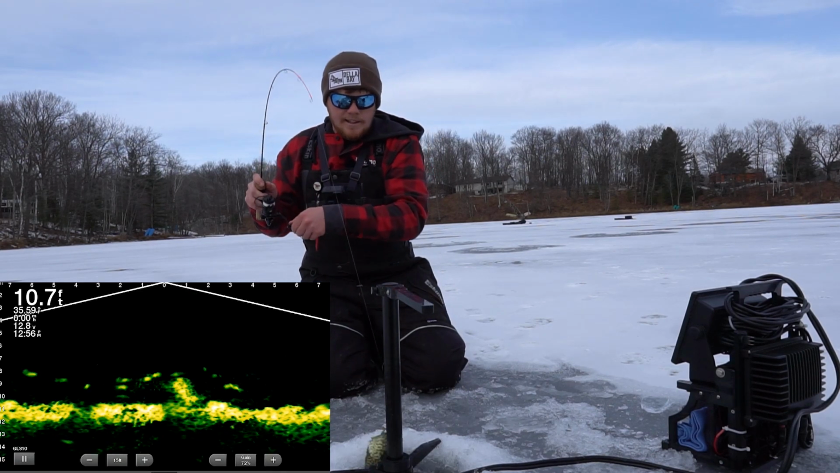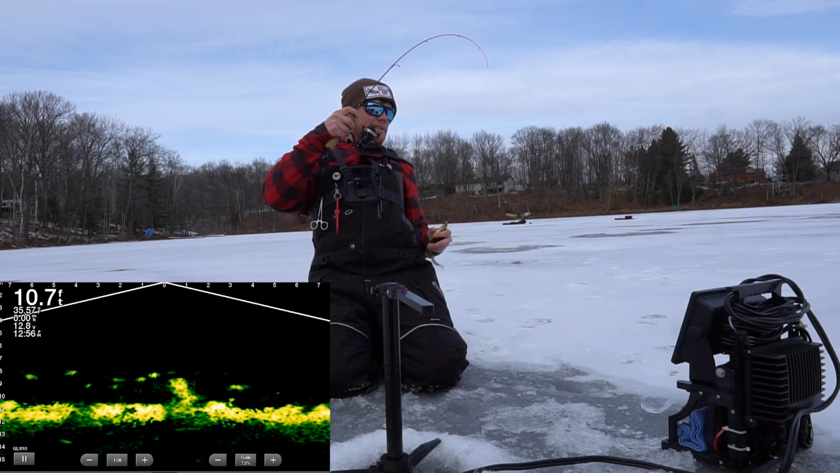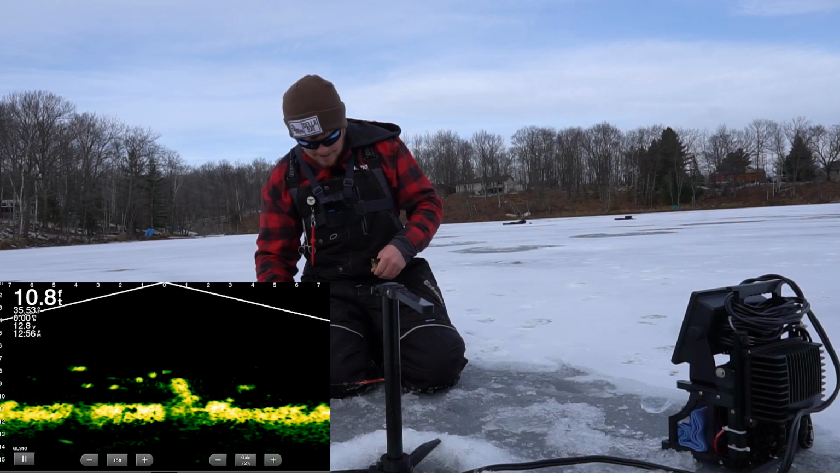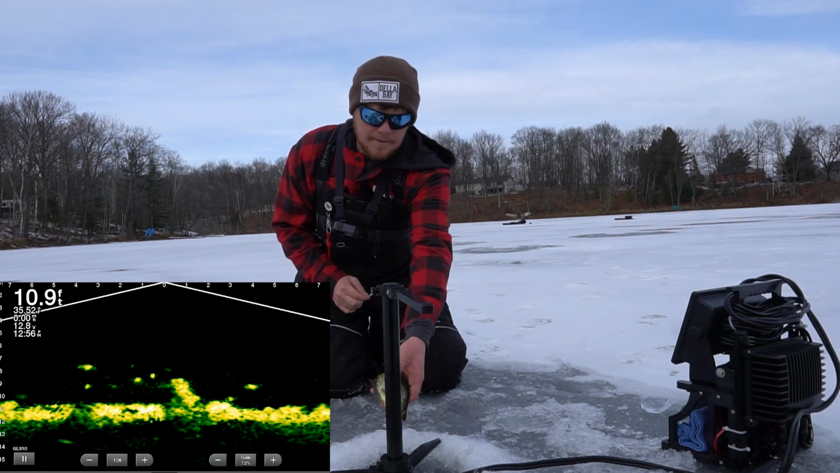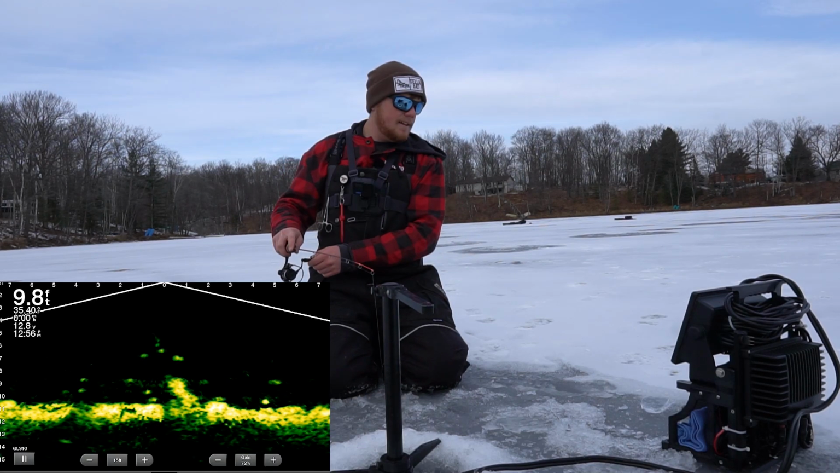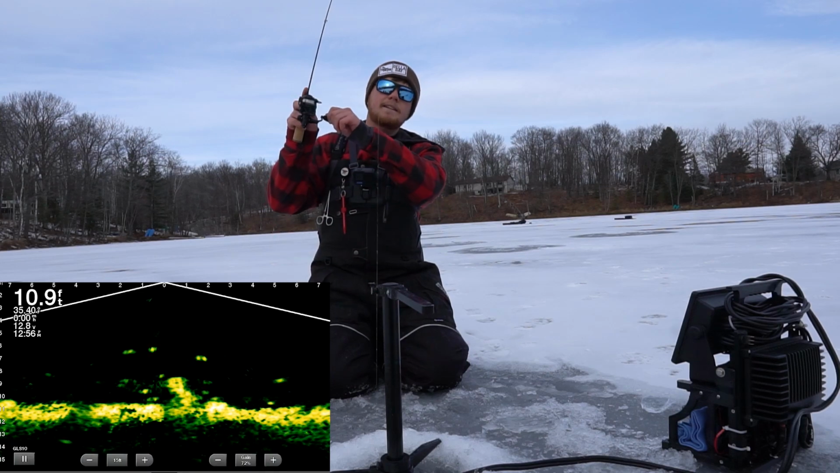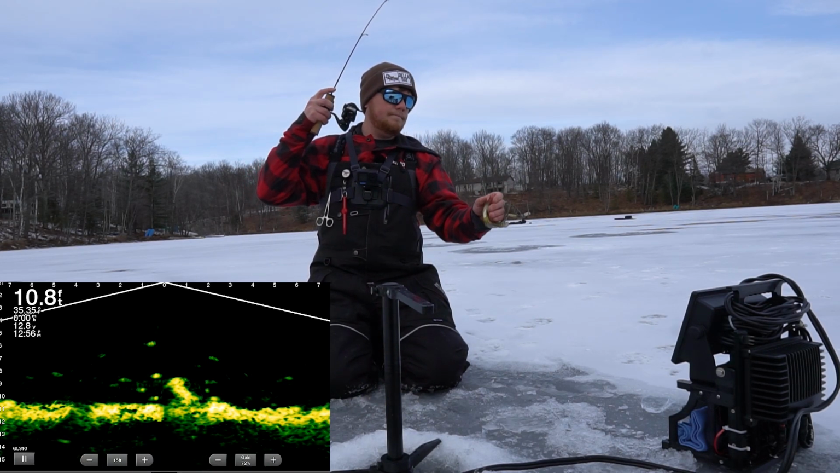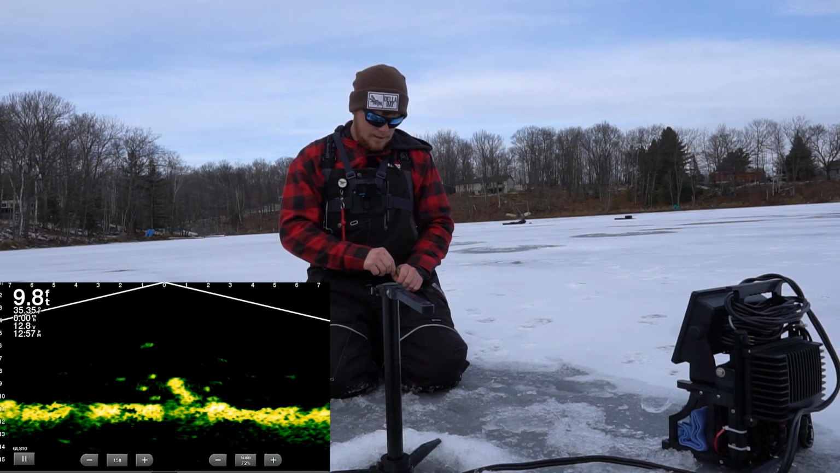Wow. What? How? The mark looks so much bigger on Livescope. That was a little deceiving. Smoked it too. Get him back down. That guy. Small. We want those big ones.